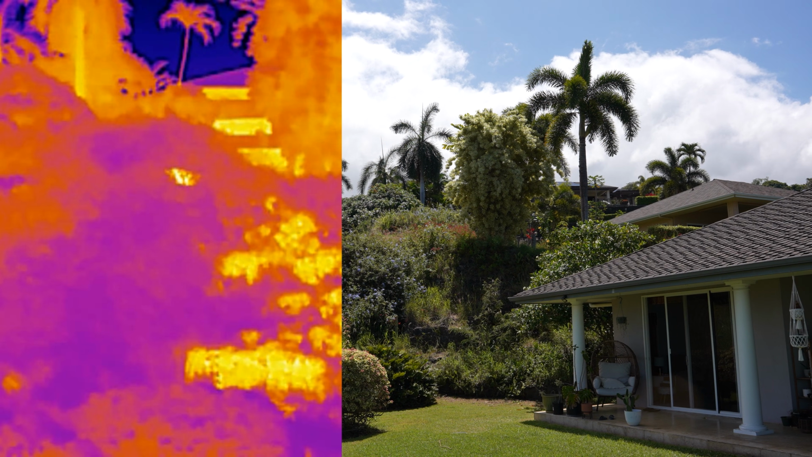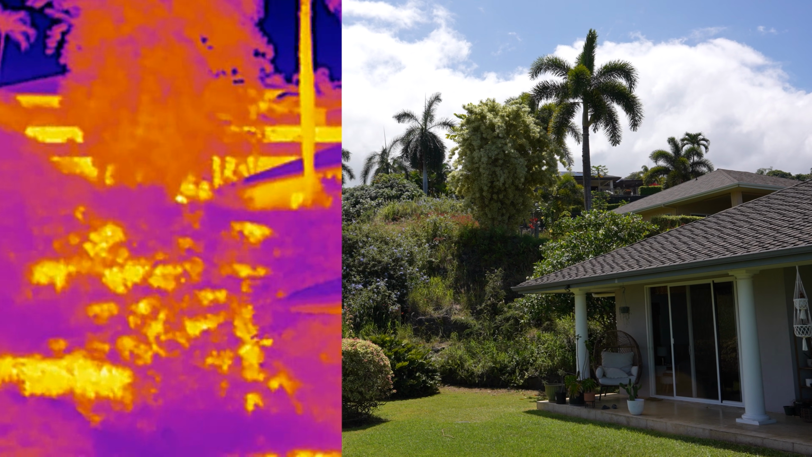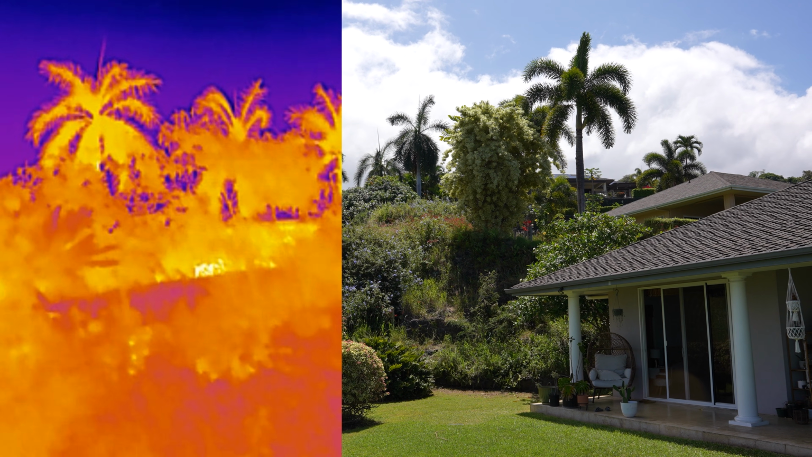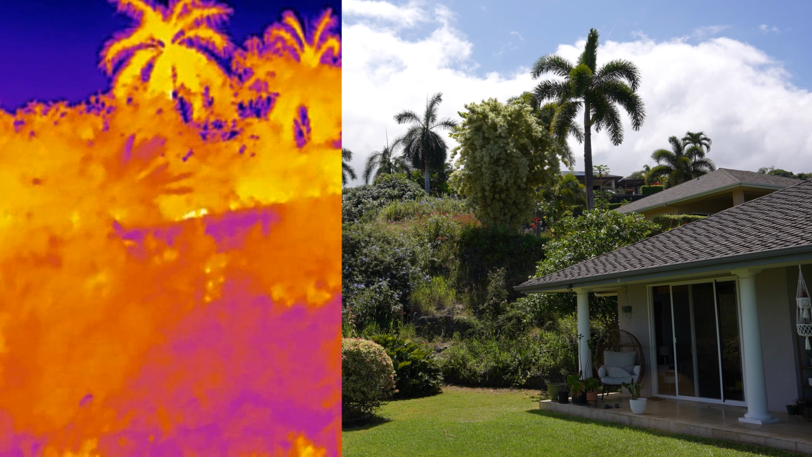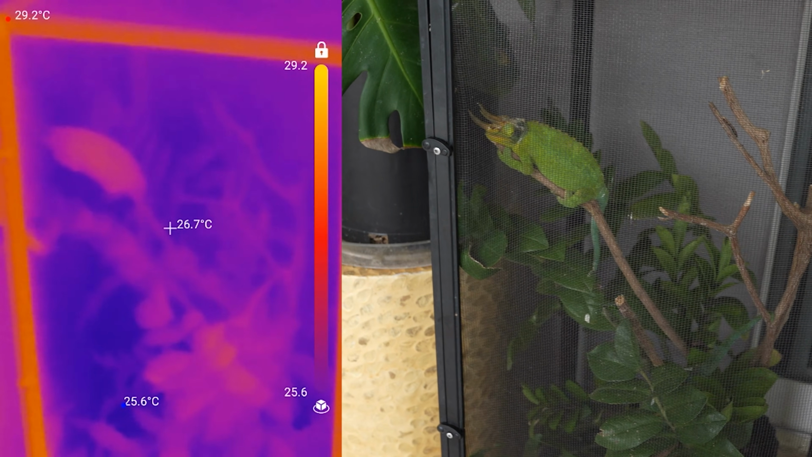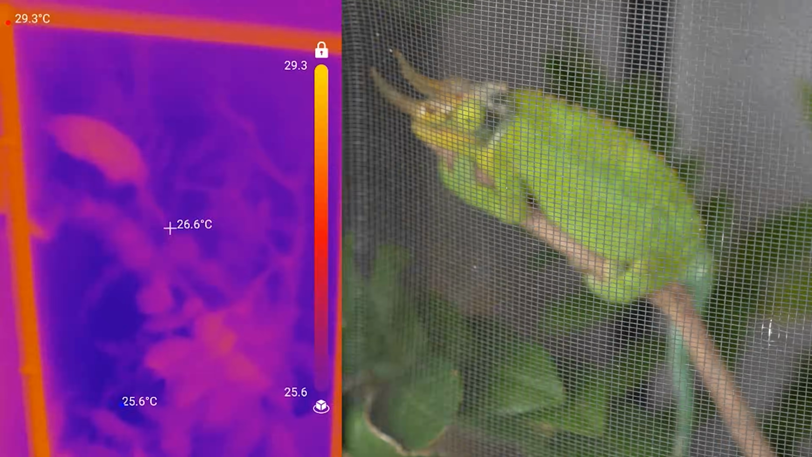One night, I actually caught a pig strolling into my neighbor's yard like it owns the place. And in a little while after it was done doing its business, I saw it casually walking back out. I'm guessing it was busy wrecking his grass too. I also looked at my pet chameleon and was surprised to find him glowing orange. Since it's cold-blooded, I thought it would barely show up.